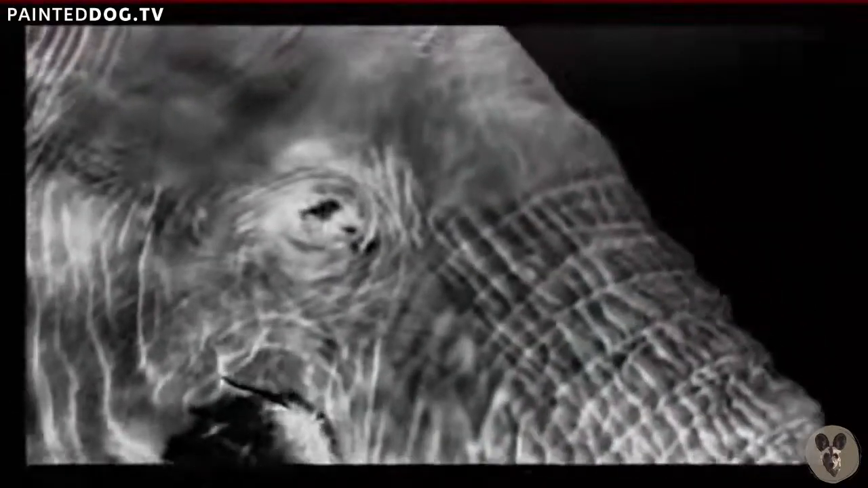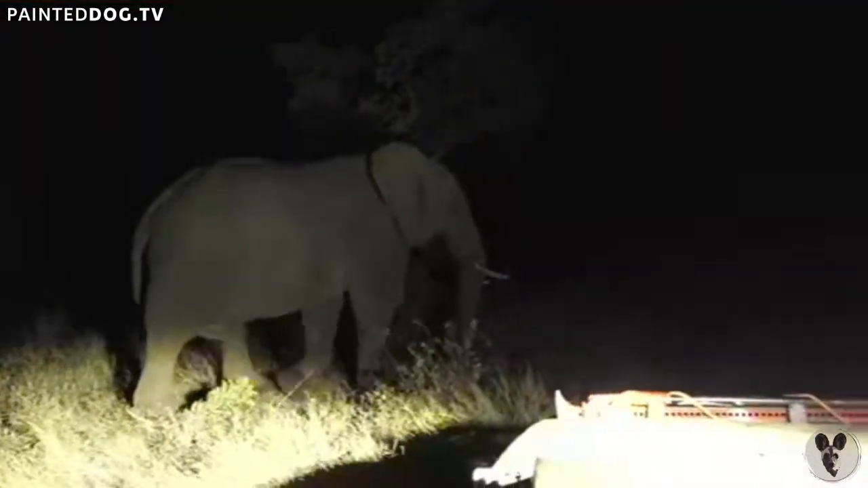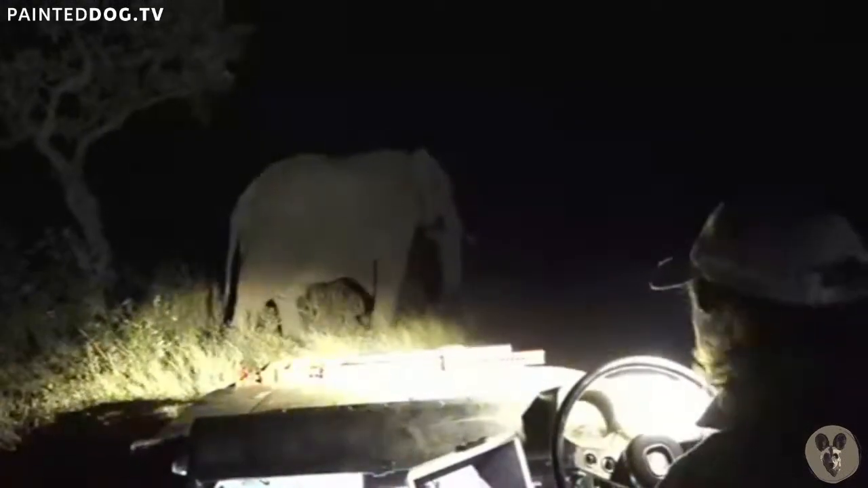And there's hundreds of thousands of muscles in his trunk working hard. Oh, is he nearly on top of us now again? There we go, you can have a look. If we have a look, Matt might be able to show you how close he is. There we go, he's right next to us. Big boy.